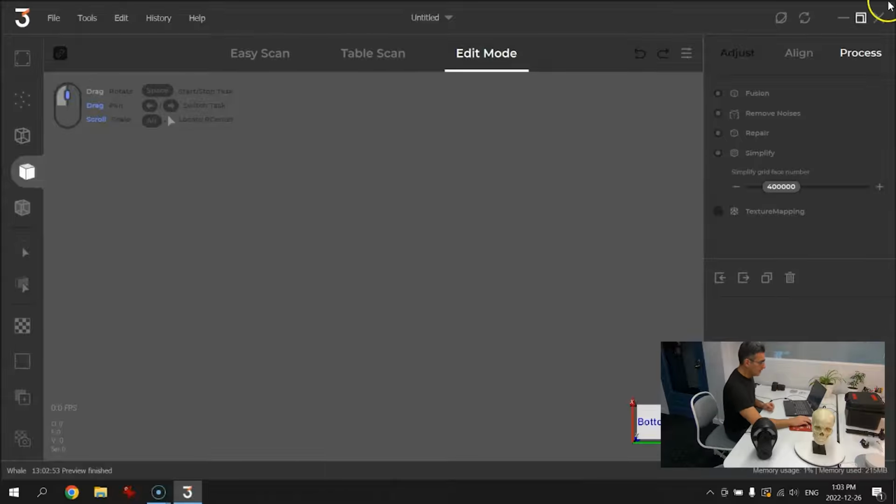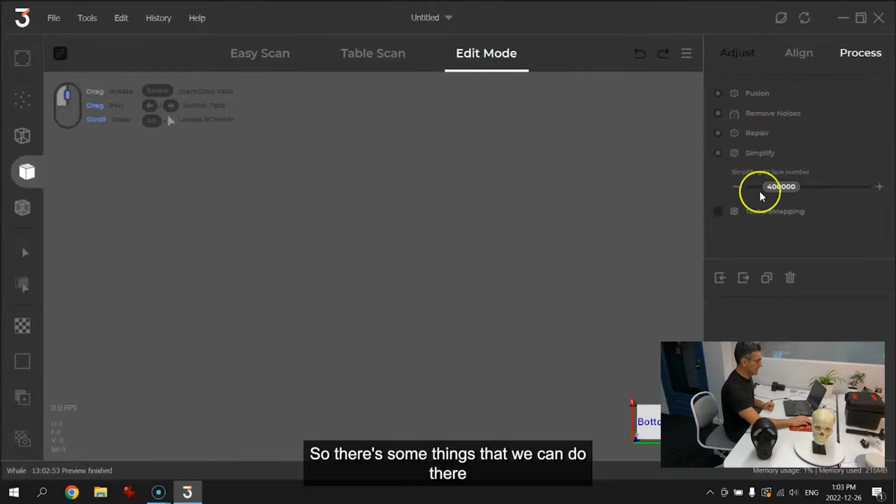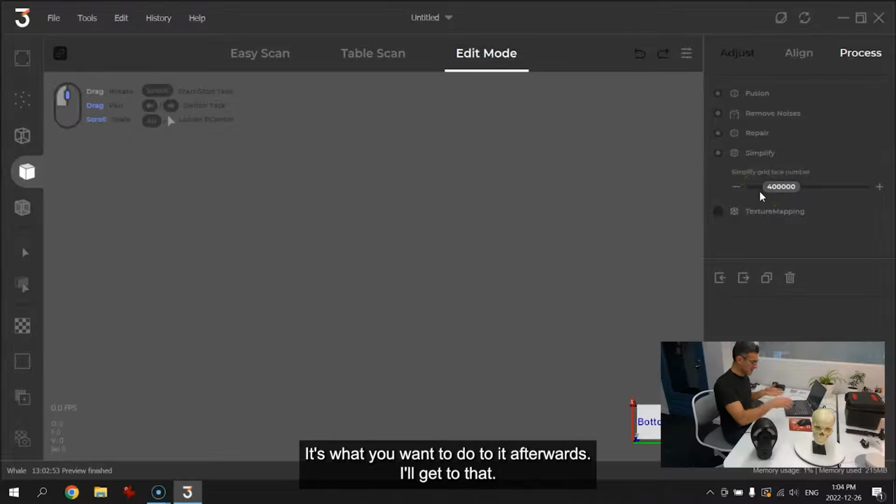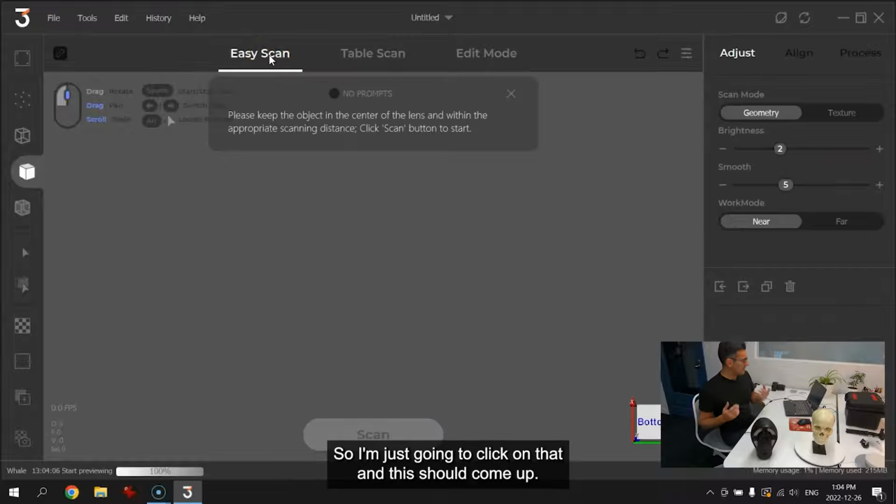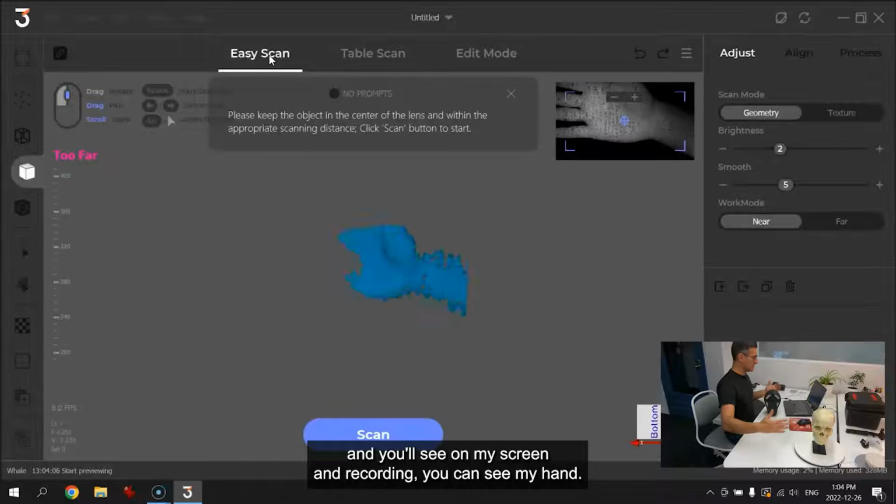On the right here, there's this process tab. There are some things that we can do there, after you finish and you've gathered the scan. It's what you want to do to it afterwards. I'll get to that. But for now, what we're going to be doing is going to easy scan. So I'm just going to click on that, and this should come up. Okay, so it looks like it's connected already. And you'll see on my screen I'm recording. You can see my hand.